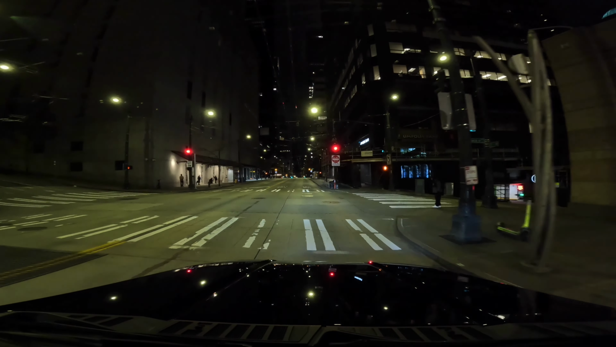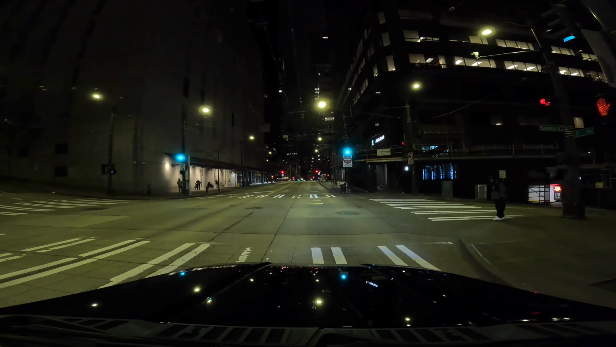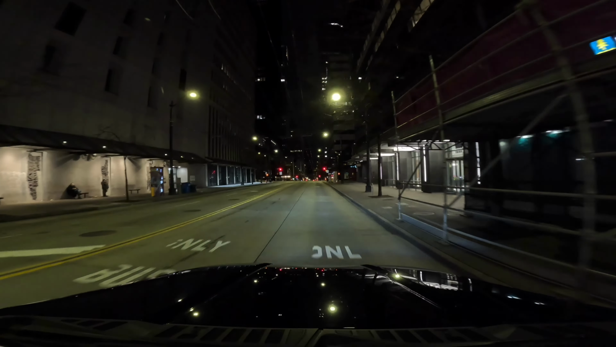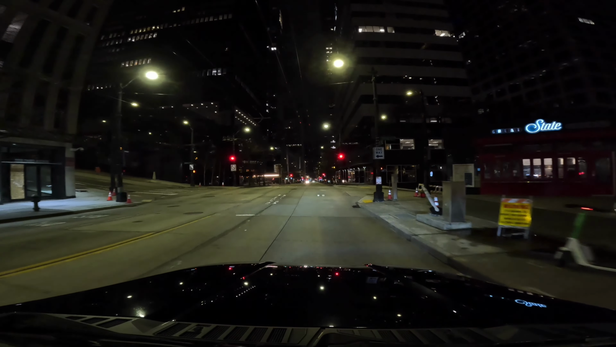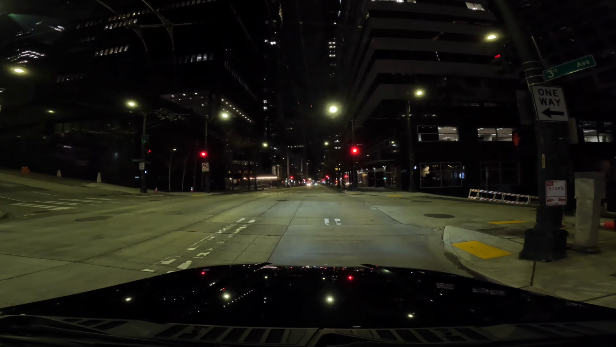So let's see here. Do not enter. Gotta pay attention to these signs. 6 a.m. to 7 p.m. So we can keep going this way. We're just gonna drive along downtown. Got this guy staring at me pretty good. I will say it's not as dirty. Kind of disappointed that there's no police presence whatsoever. But you know, it's cold.